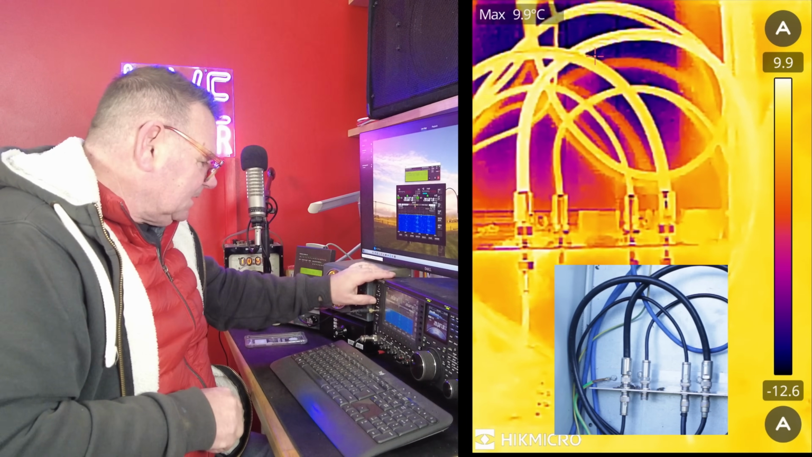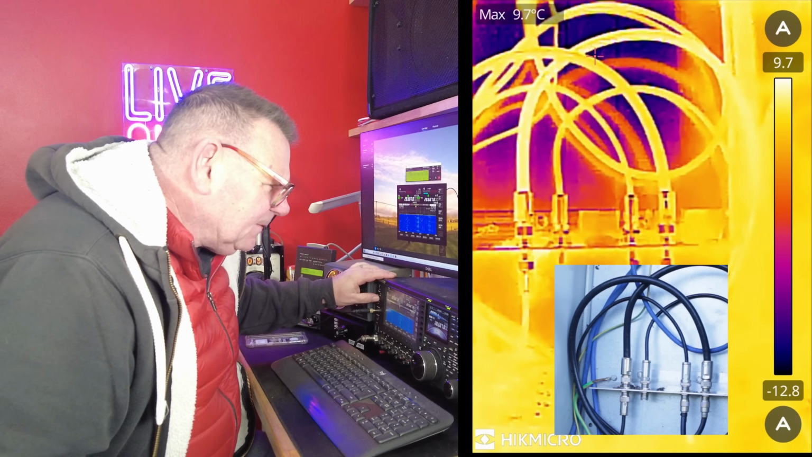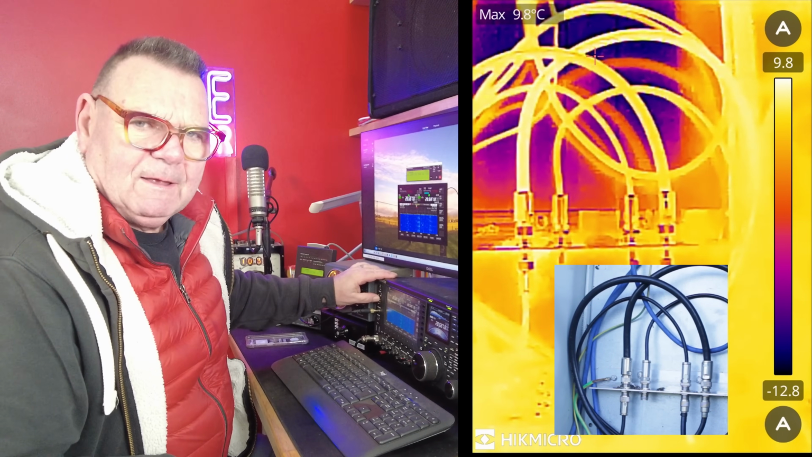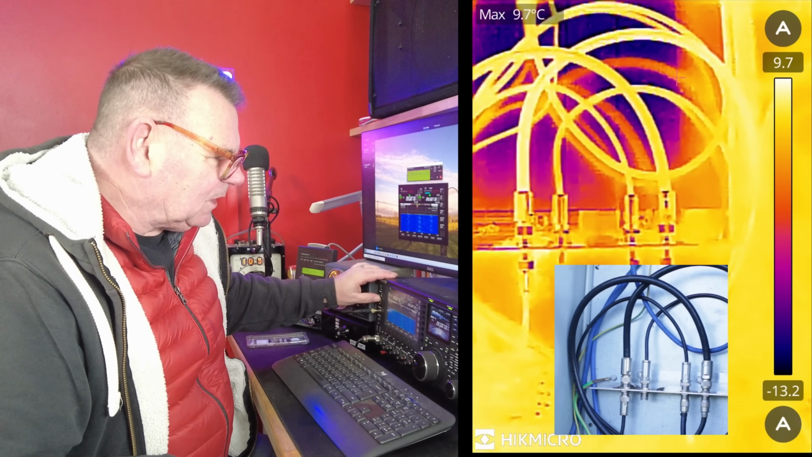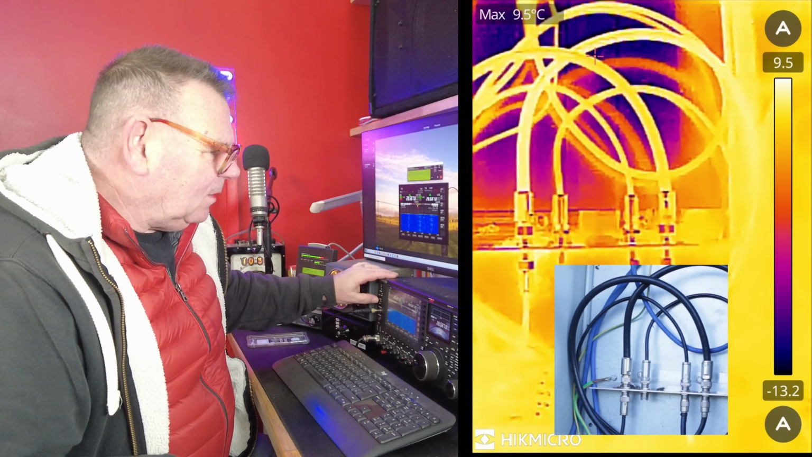There's only 4 degrees different. But most of the coax, all the wires, are a little bit warmer there. And the transmit antenna is only marginally higher than the rest.